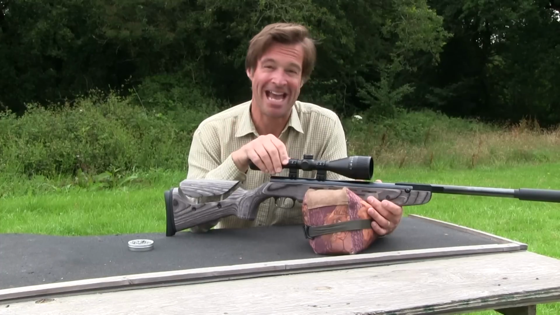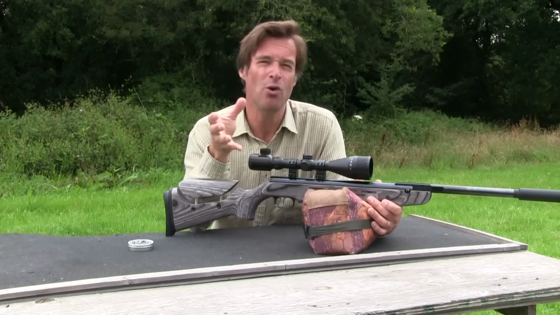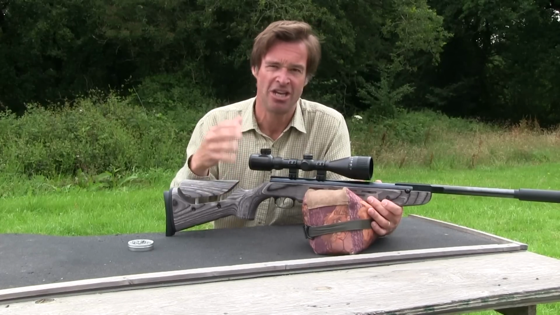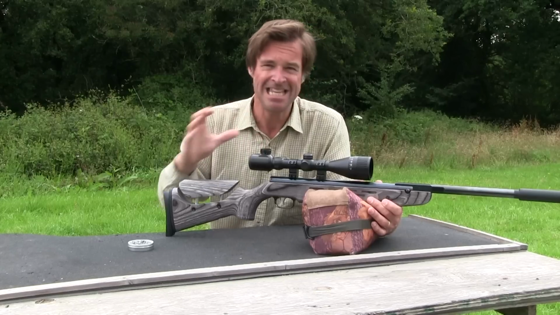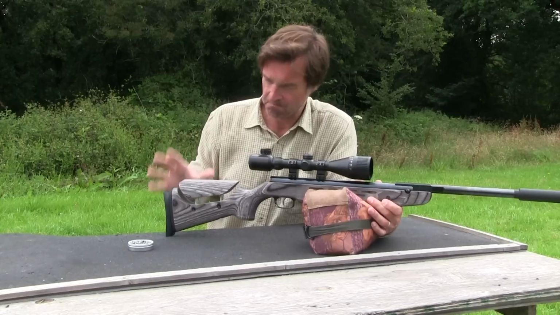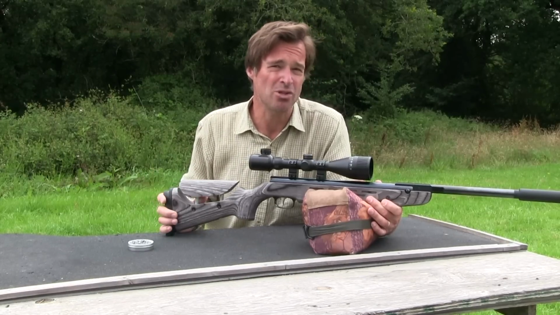And it's also a heck of a lot more fun to shoot than a PCP. Of course, I'm shooting from the luxury of having the stability of a bench. You don't get that out in the field, but this is a pretty comfortable gun to shoot from most stances, and a lot of that is down to this adjustability. For a recoiling airgun, it's also very smooth.